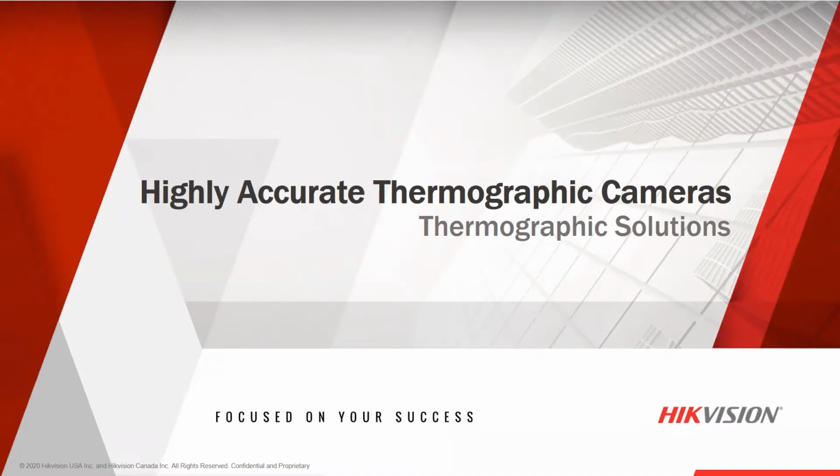As we are entering this pandemic, as we talk about and hear the news articles about COVID-19, we have also seen a lot more of a trend towards using thermographic cameras in different environments to get back to work safely, to reopen safely.